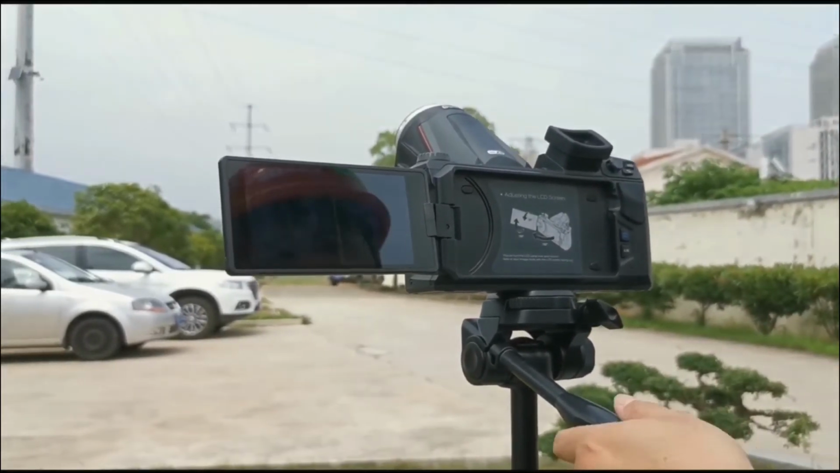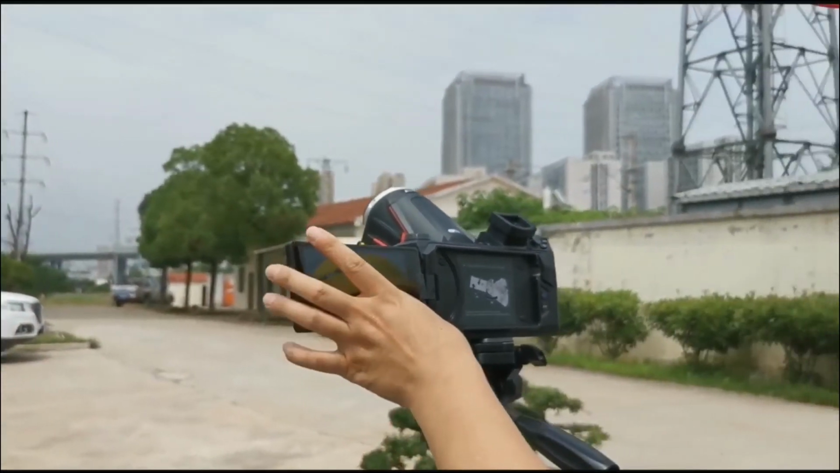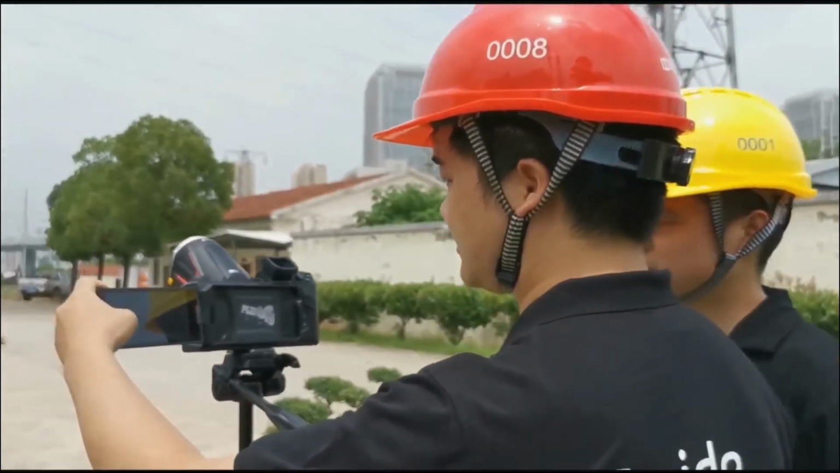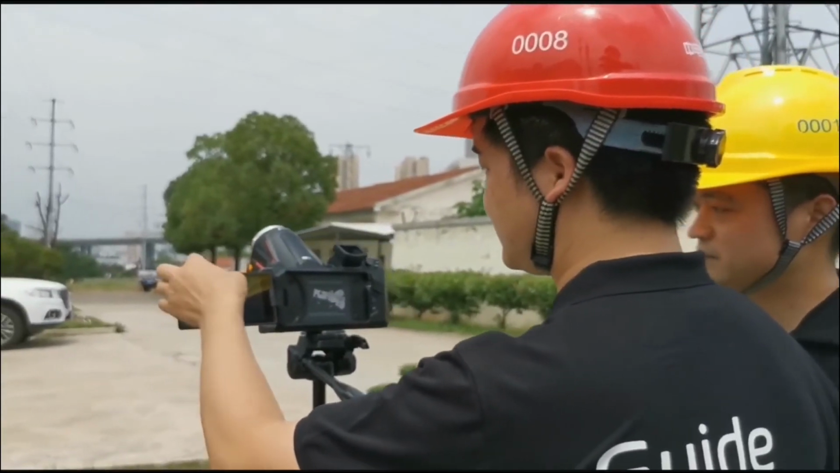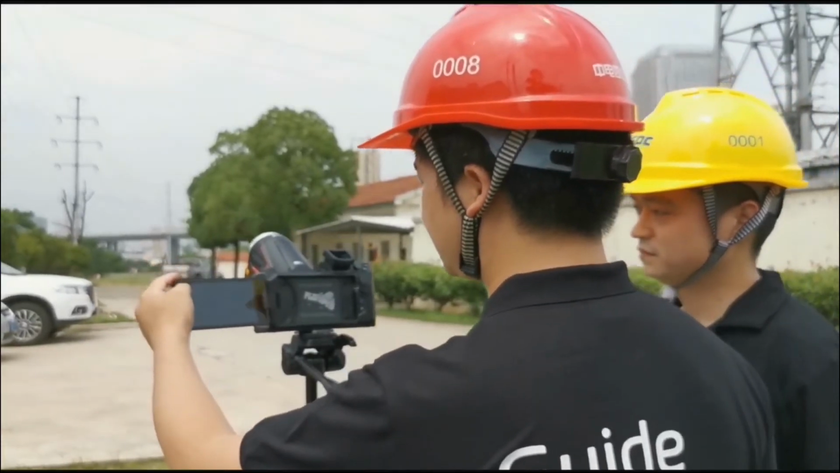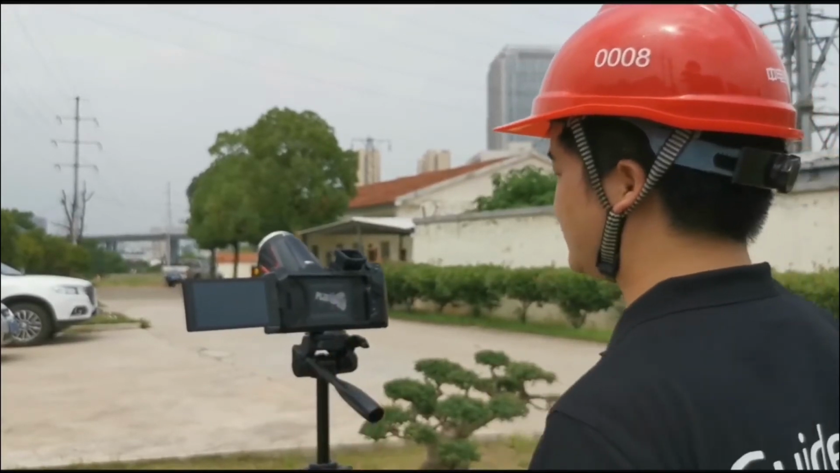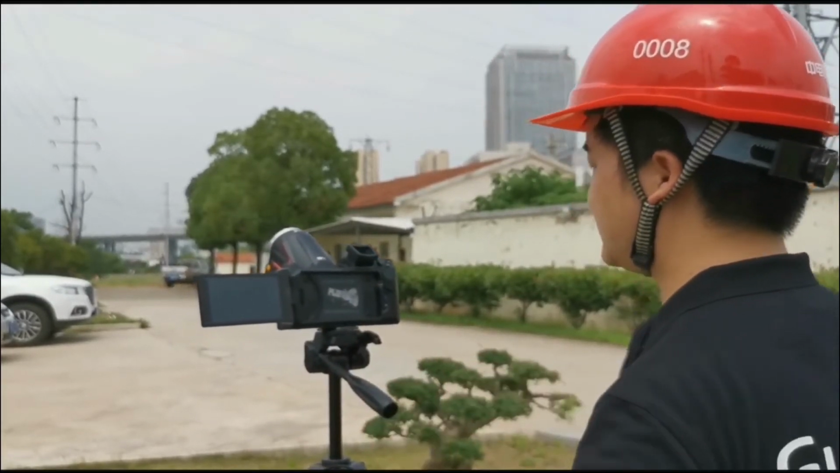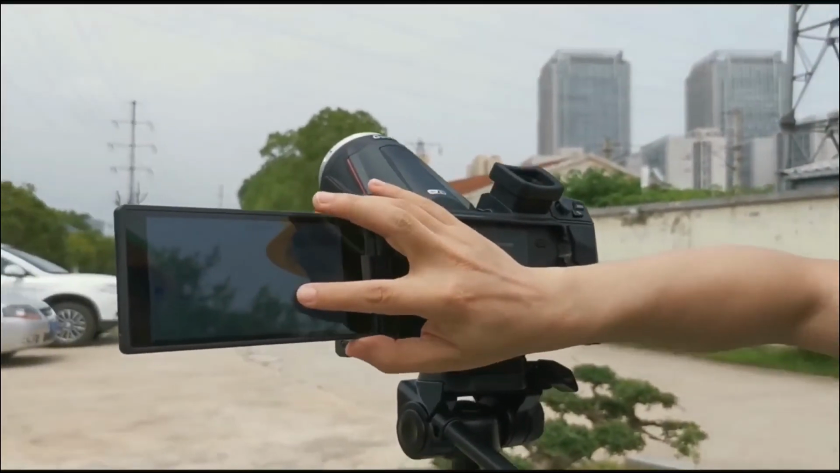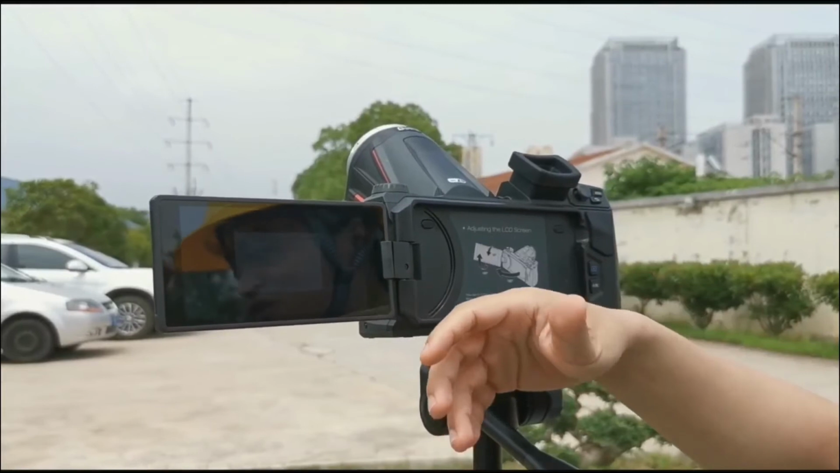如果在我们拍摄完了之后，我们还可以打开 WiFi，把设备上面的图片来进行传输，也可以通过电脑或者手机端来连我们的 WiFi 热点去控制这台机器，进行刚才相应的操作。And the camera have Wi-Fi functions, so you can connect the Wi-Fi to computer, to smartphone to transfer the video, transfer the photo.